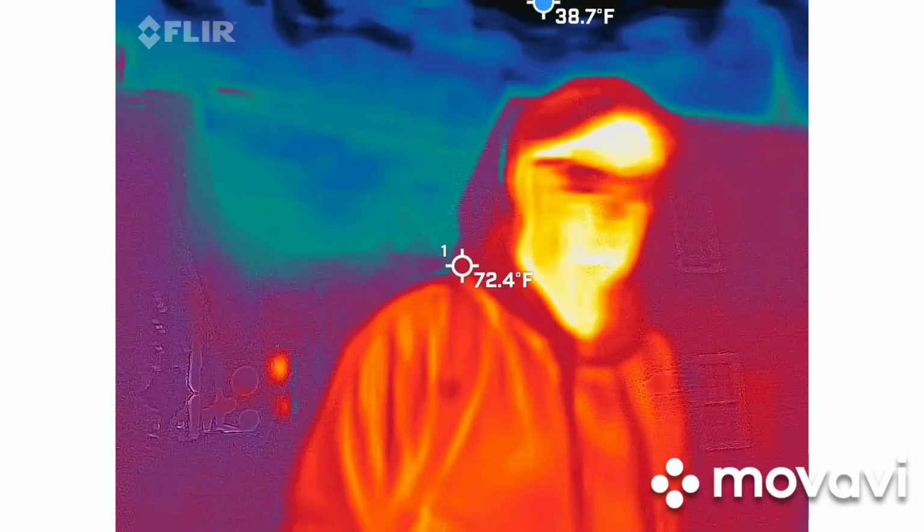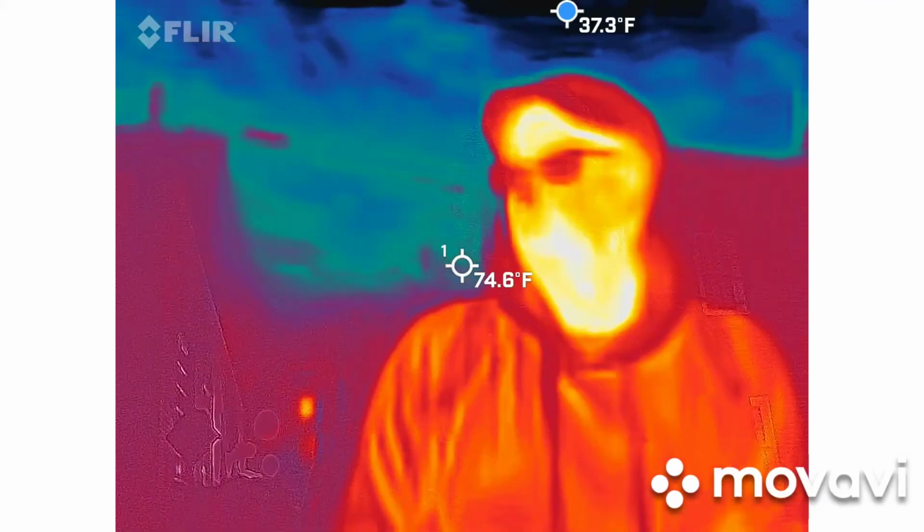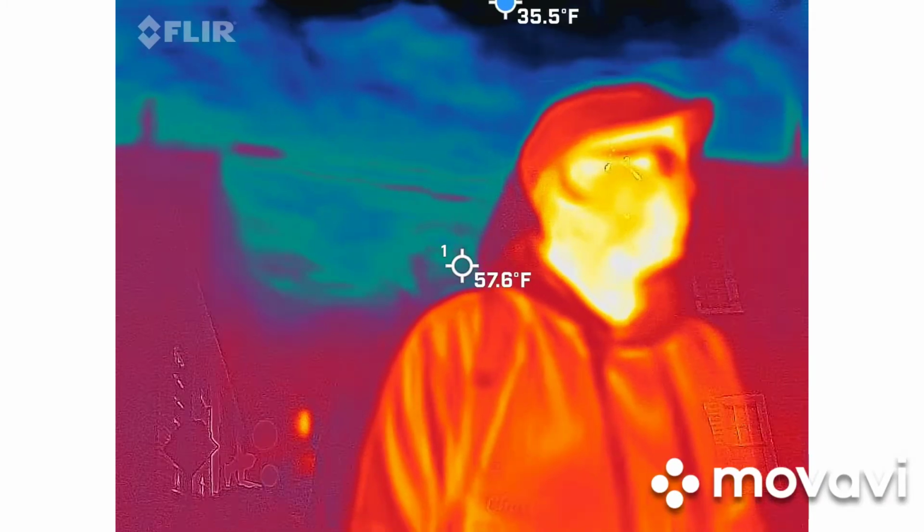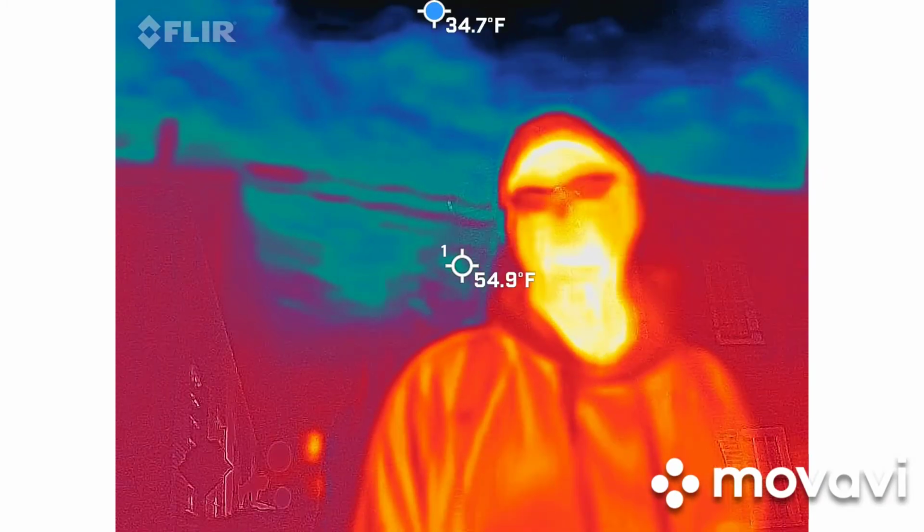However, that particular ghost, when we're looking for it, is a hit or miss. That particular ghost is said to be seen all over town, so we're taking a chance that she's going to be there at the same time we are.